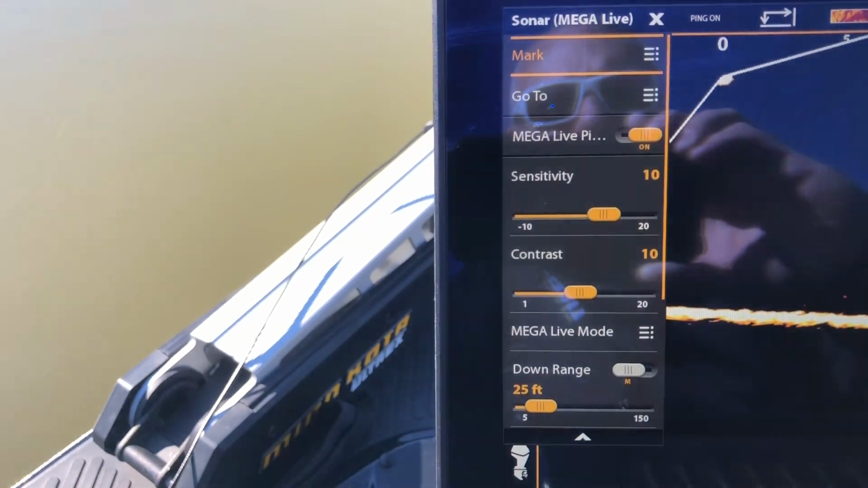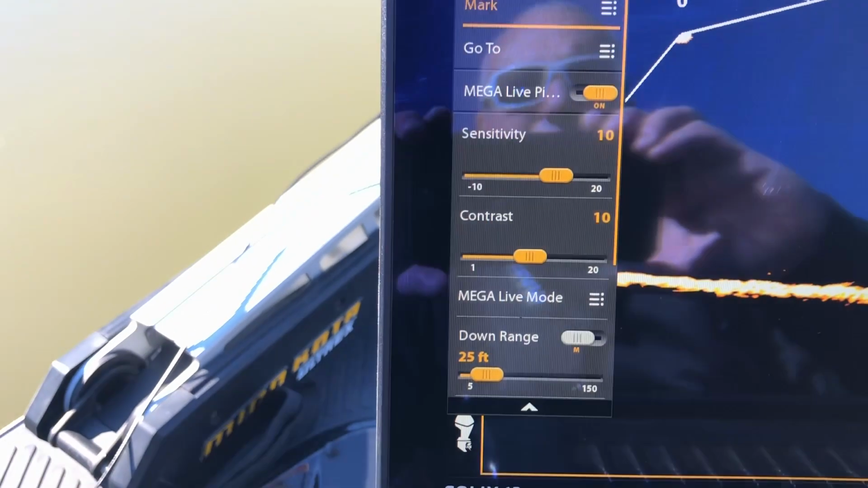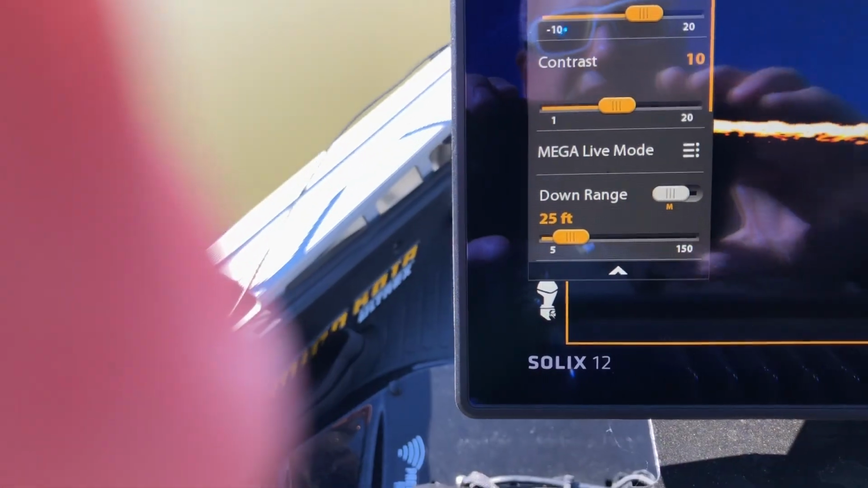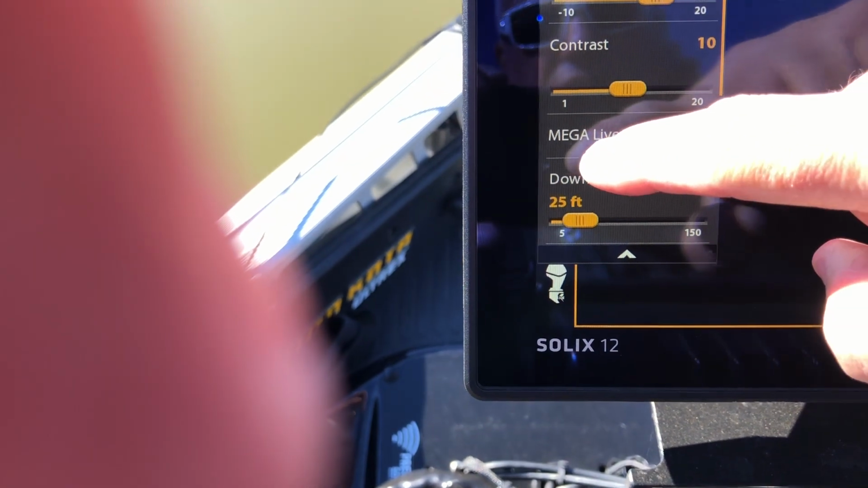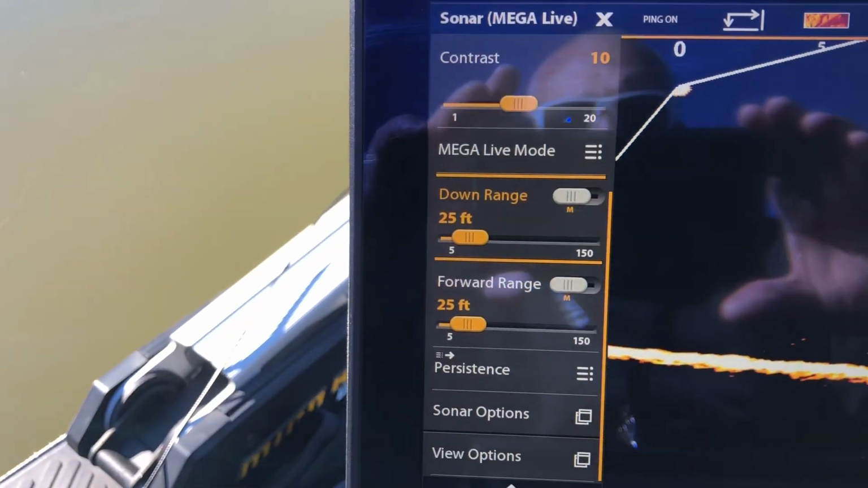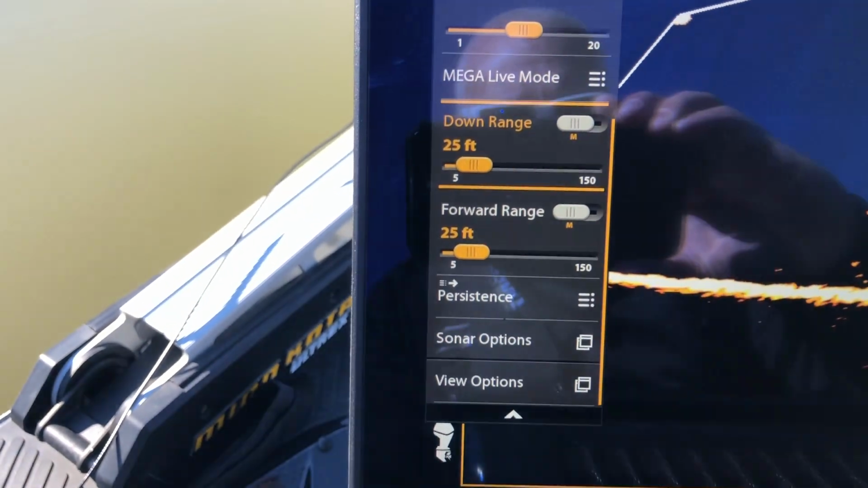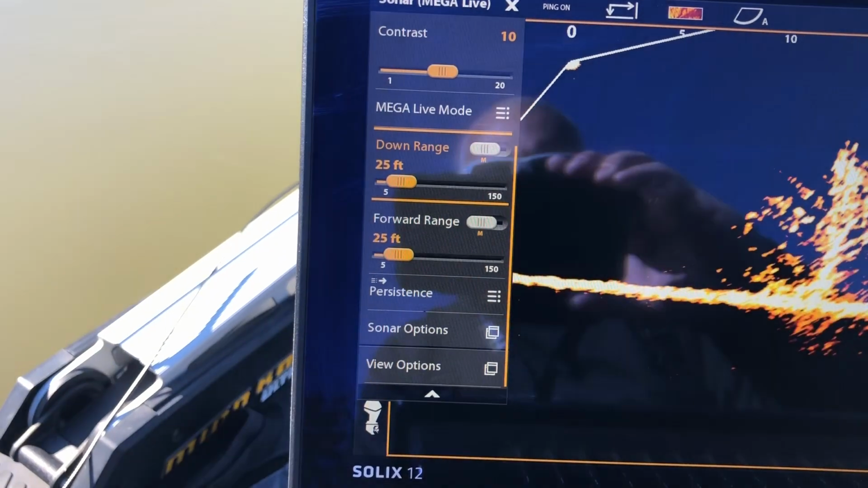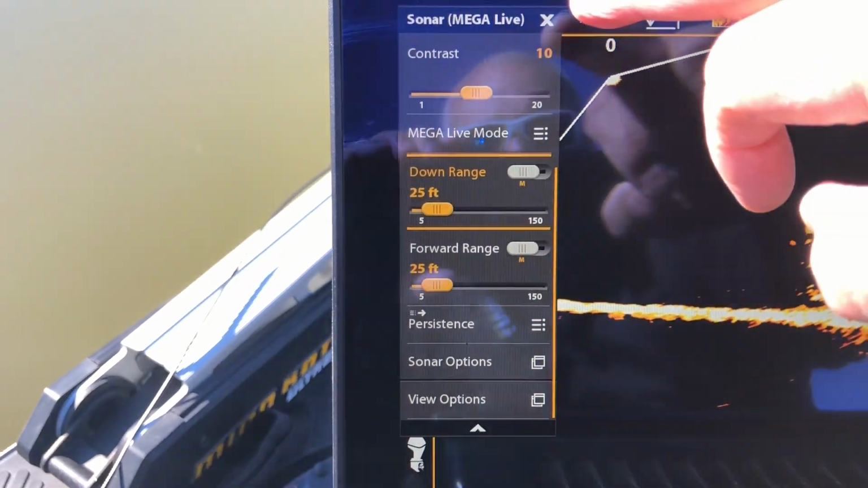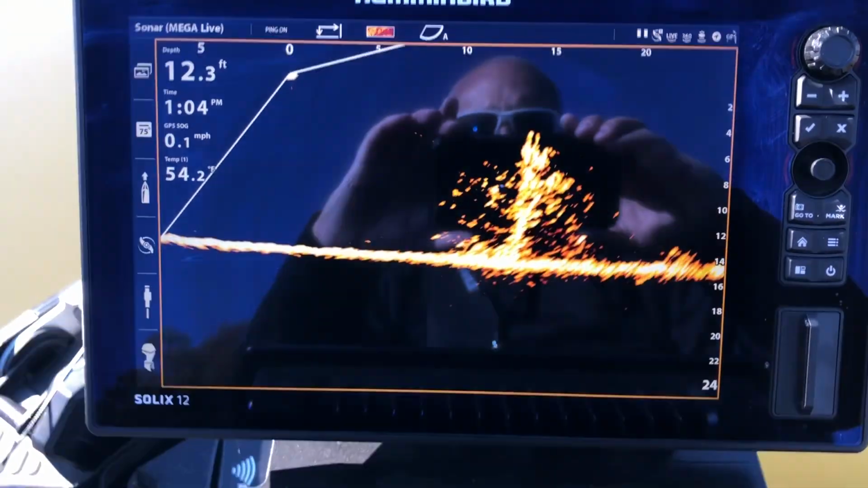I've got it on manual mode, of course, where I can set the depth. I've got the sensitivity at 10, contrast at 10. I've got the down at 25, and I've got forward at 25. I've got them all matching, best I could get it. We'll take that off. You can see the brush pile.